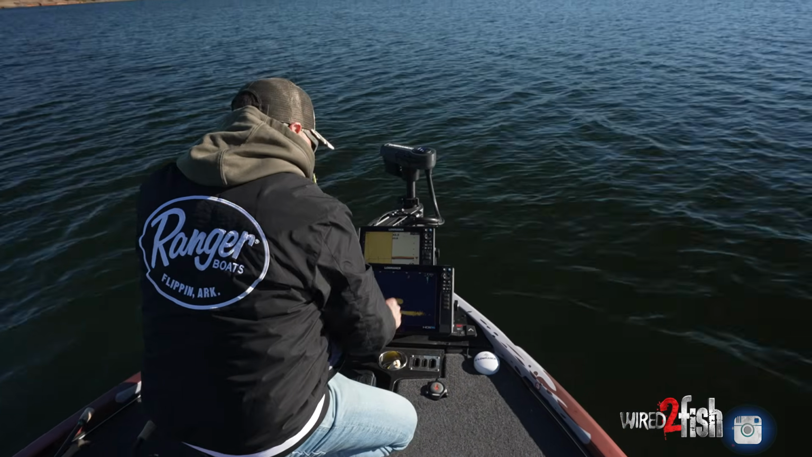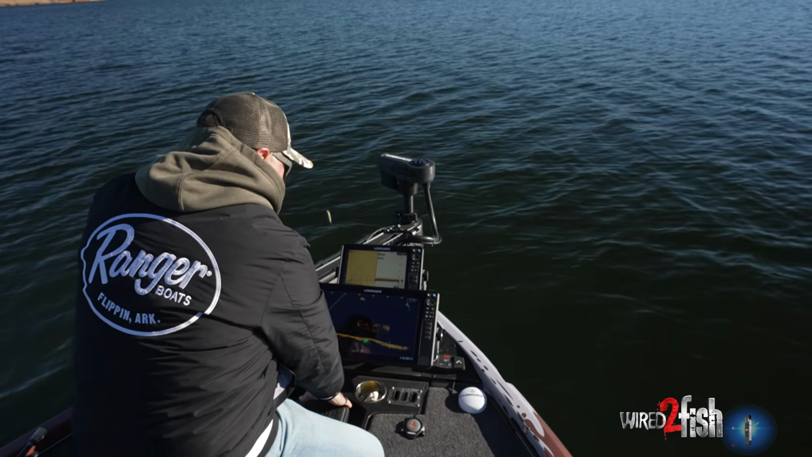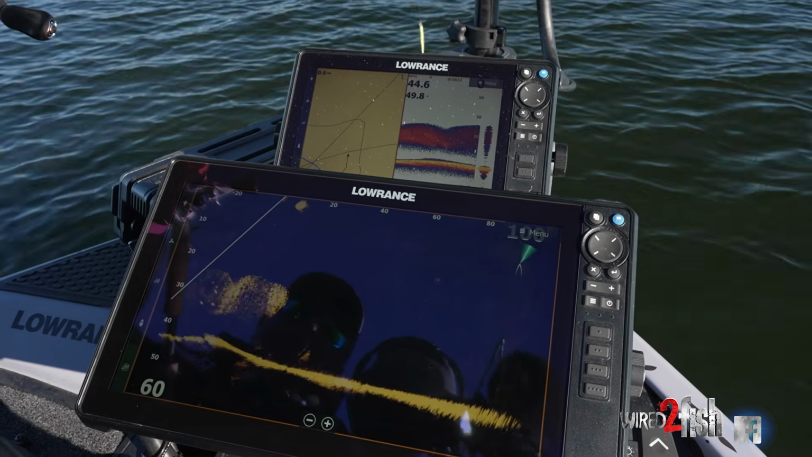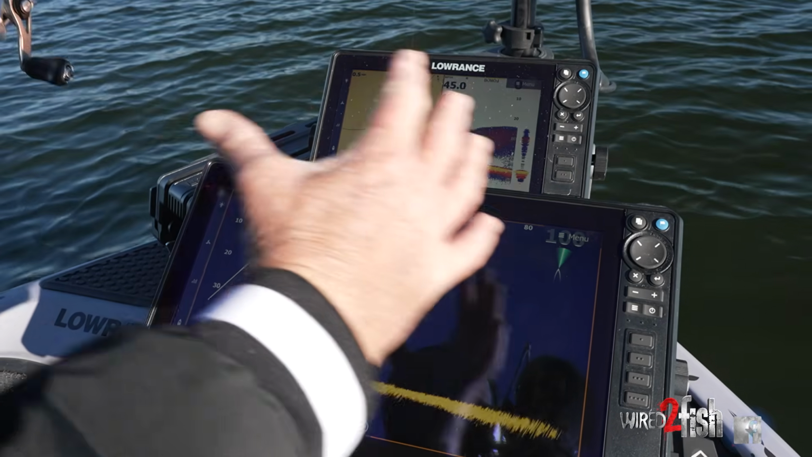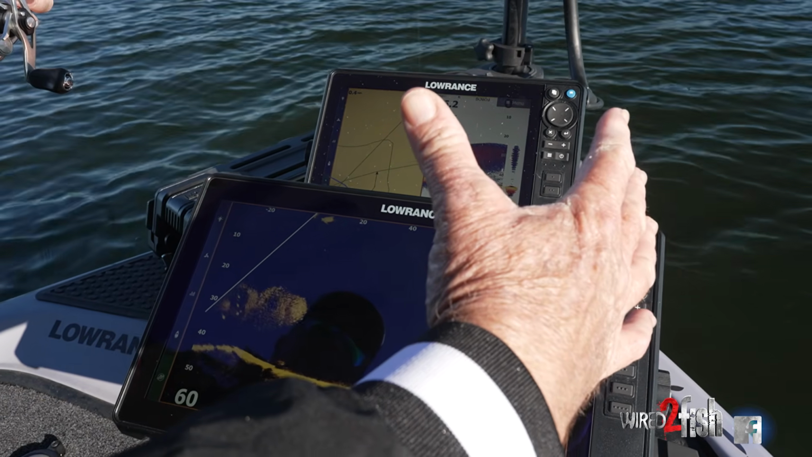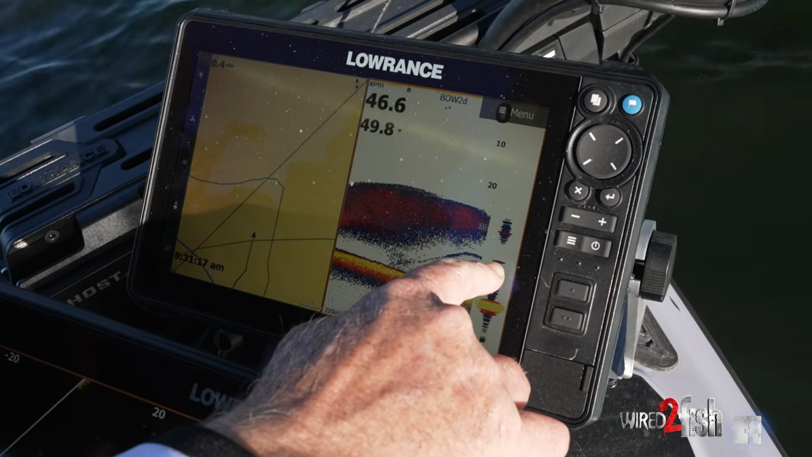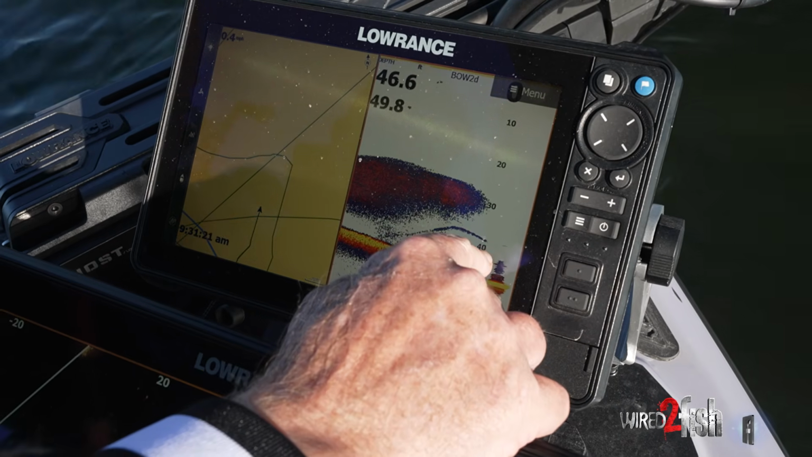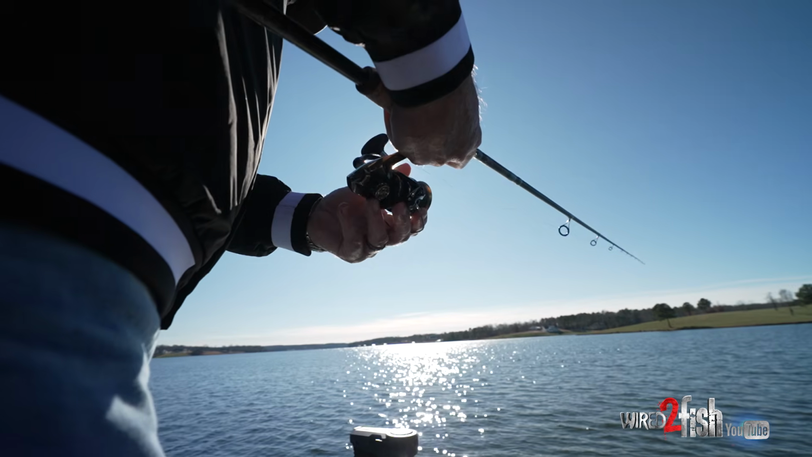Okay, so as you can see, the difference with the forward facing compared to the traditional 2D, see the fish inside of that ball of bait. You see the dark spot? That's the shad staying a little bit away from those fish. And now here on my 2D, look, I'm starting to see that's a fish. You see that solid line right there? That's this fish here.